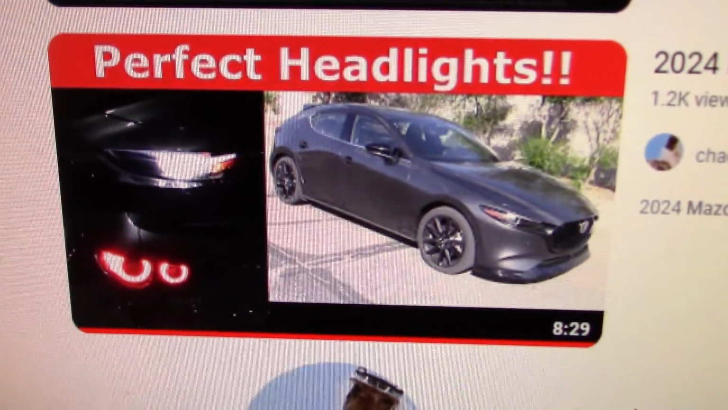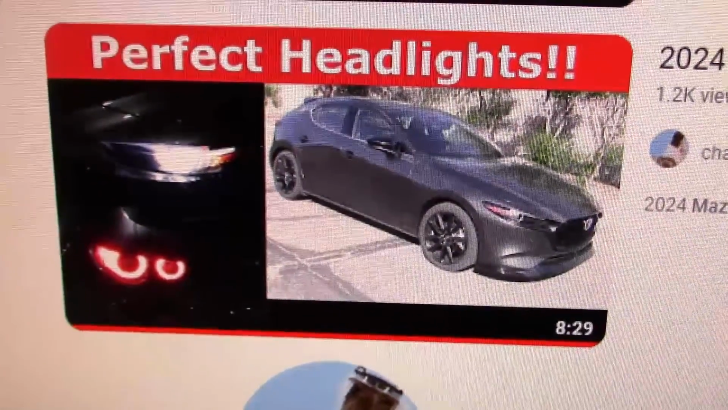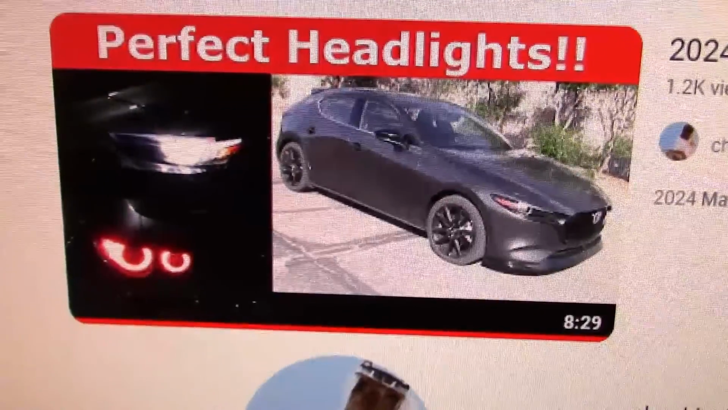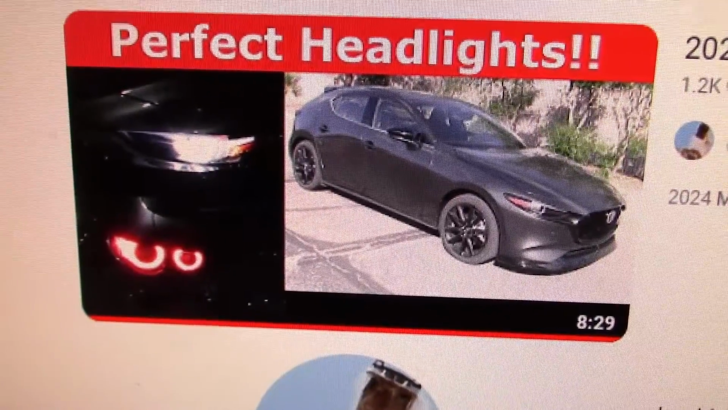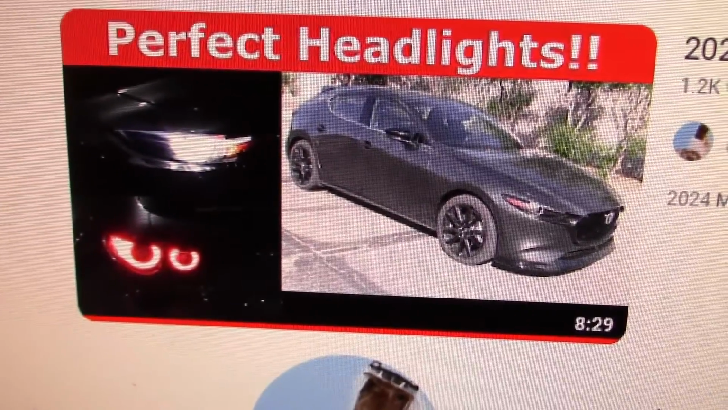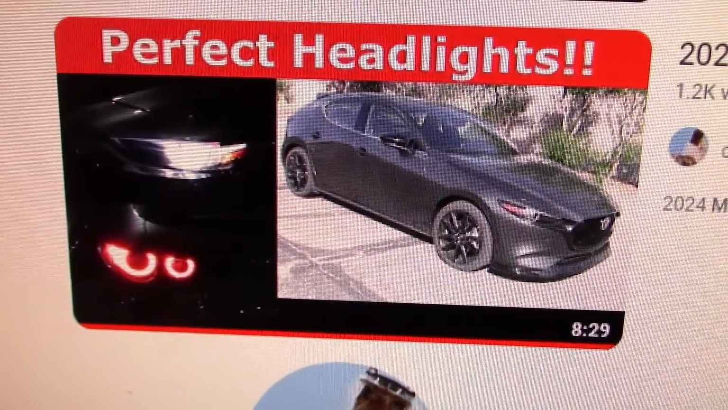About 3 months ago, we tested a Mazda 3 sedan, took it out and did a headlight test night drive, and found the headlight system to be about as perfect as it gets. So, with this Mazda CX-30 we're getting, which is quite similar to the Mazda 3 vehicle, will they have the perfect headlights as well? Guess we're going to find out.